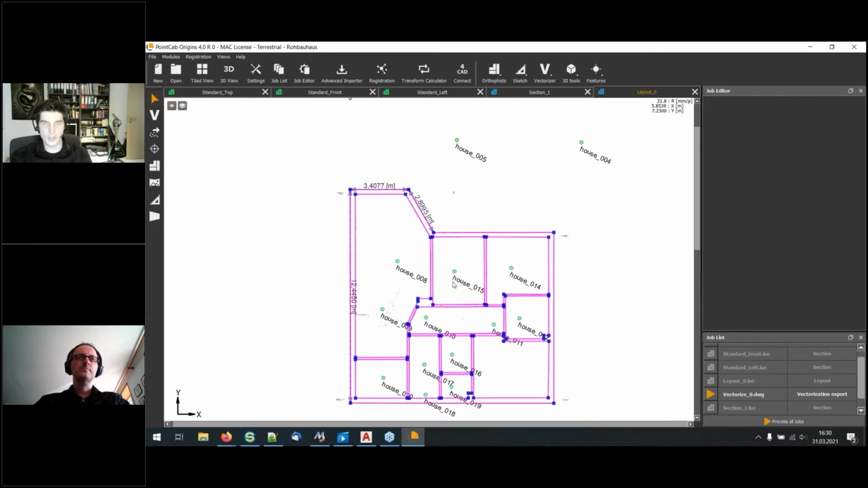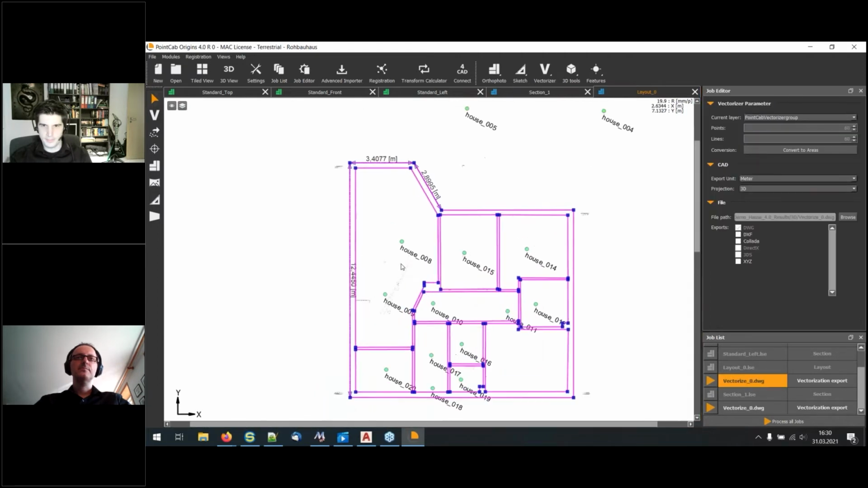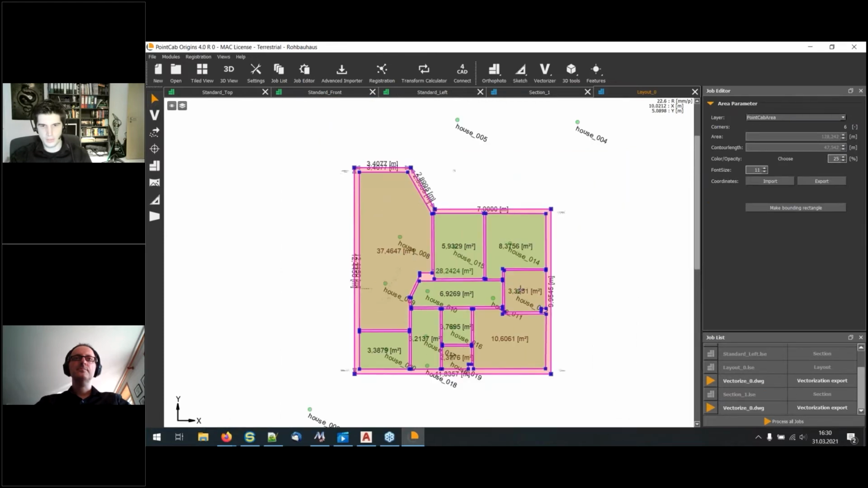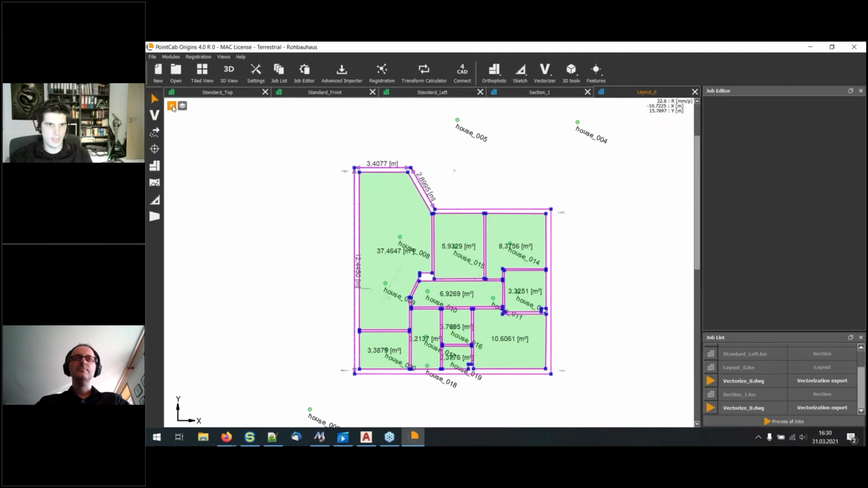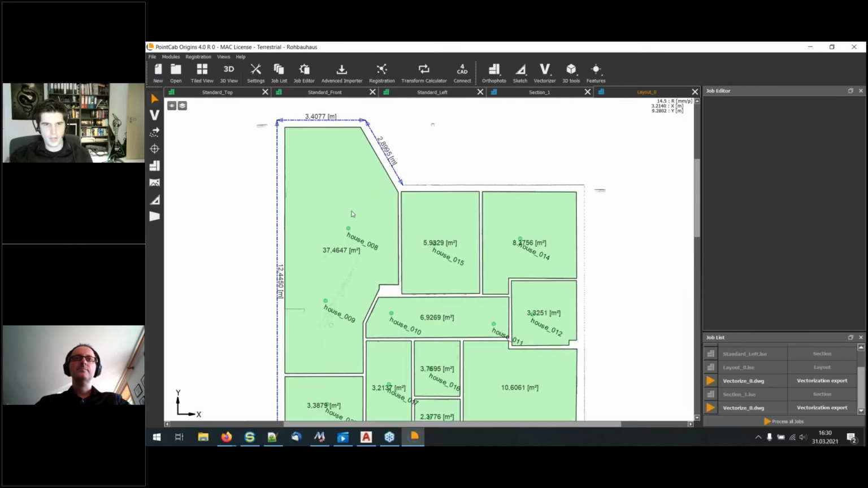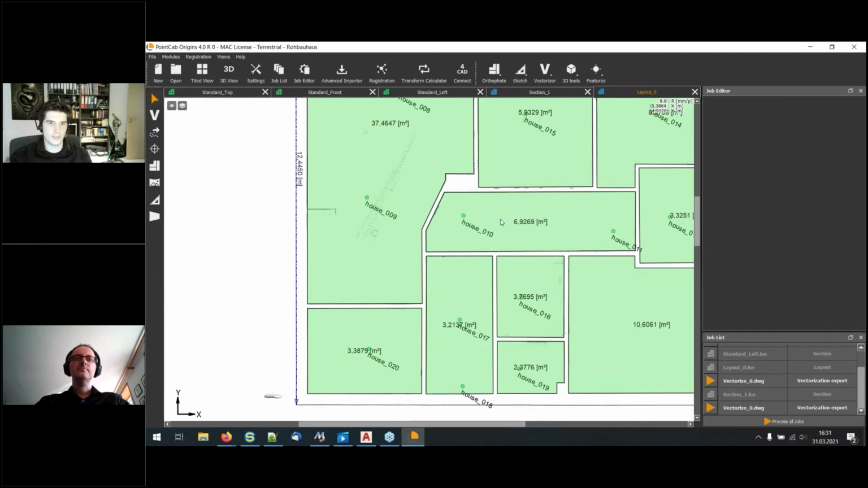But is there more? And yes, there is. If I select the vectorizer, there's a button called Convert to Areas. What does it do? It will convert all closed polygons, which all are, into these areas. So convert to areas, there it is. Let's delete the biggest one, the outer area, because we don't need it. And again, we hide the vectorizer lines and the vectorizer points. And you directly see we have now every room size directly there out of the vectorizer group.